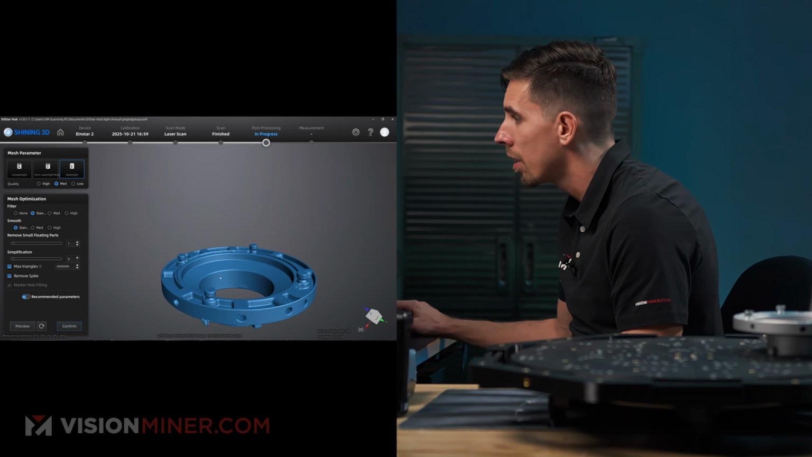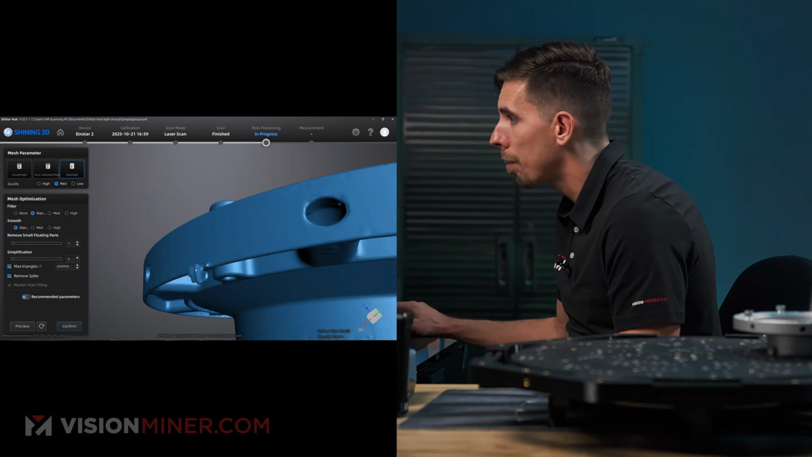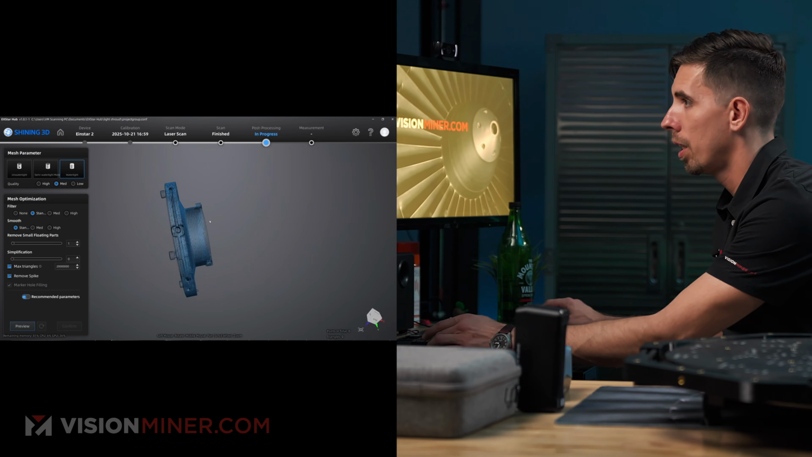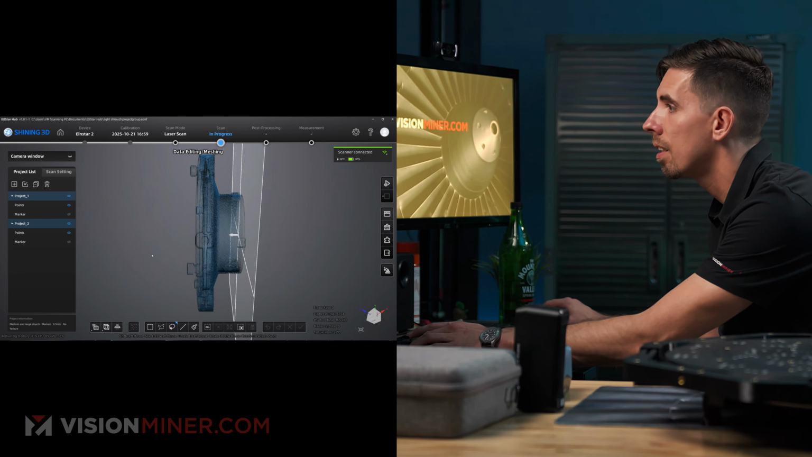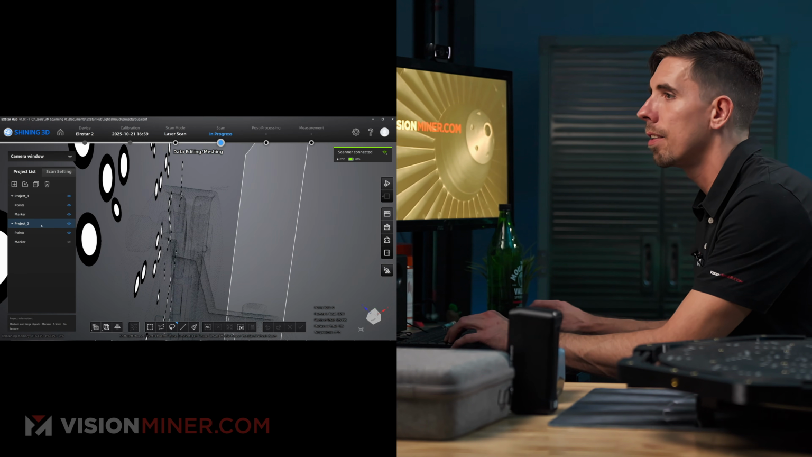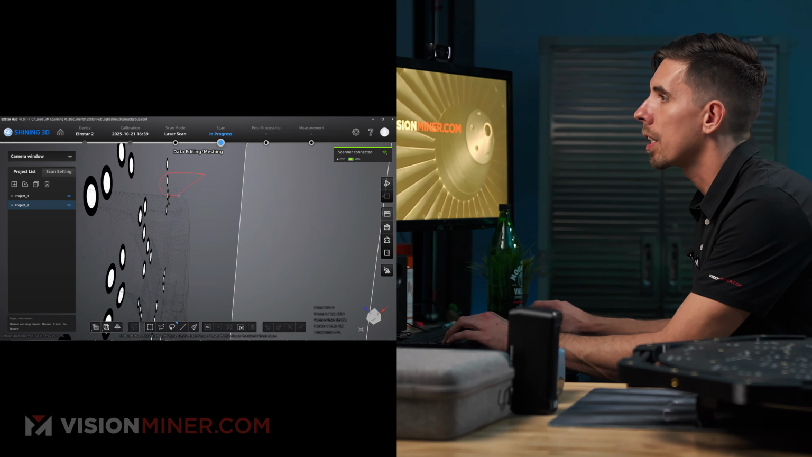Now I'm curious on this little knobble right there. Let's go back and look at what that data is. What's causing that? So go back to the scan. Oh, it's this whole thing. Yeah, there's a bunch of data there that I missed. So I'm gonna delete all of that.